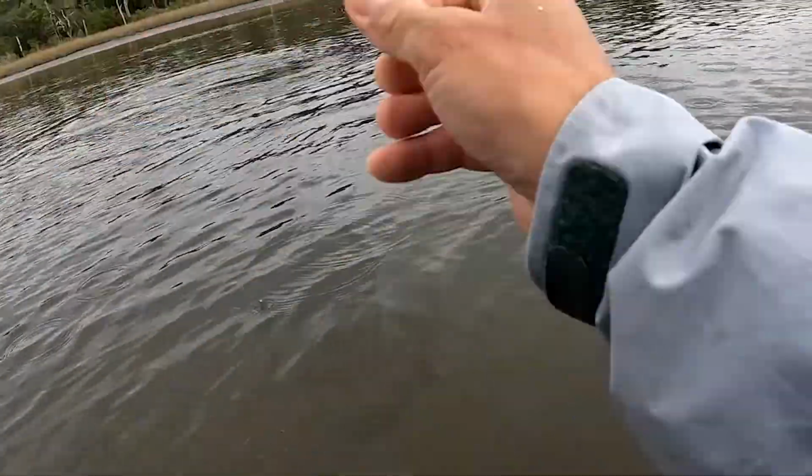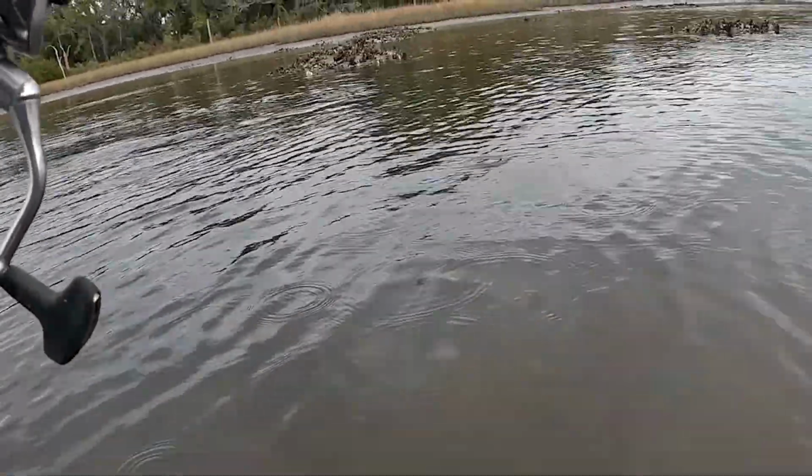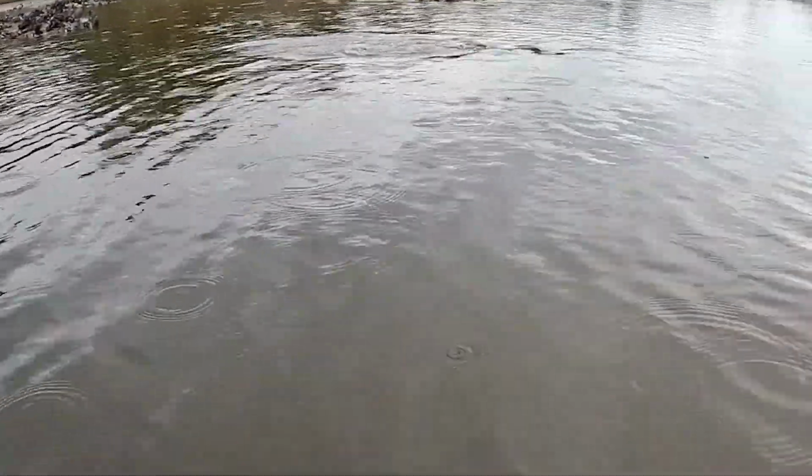Hit the Z-Man, soft topwater. I was just working it along, give it little pops. Found this guy in a little hole back here.